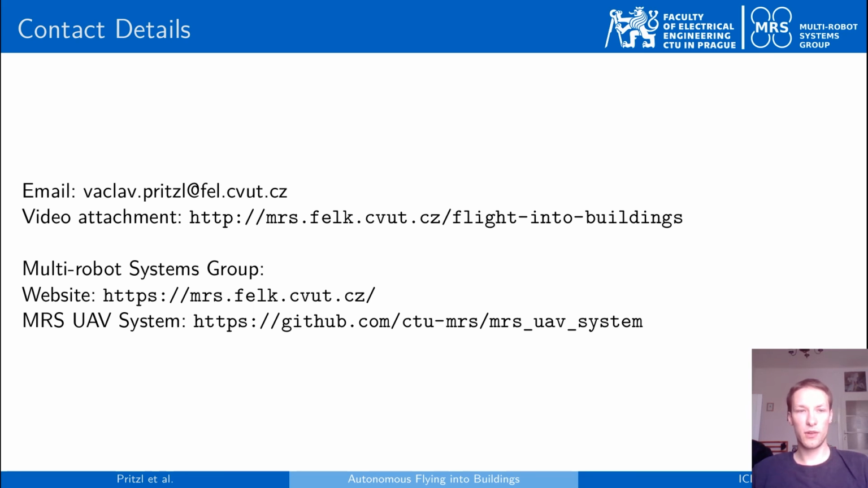You can also have a look at the video attachment to this paper, and you can also have a look at the open source system that we have used for developing this work and that has enabled us to actually evaluate this work in the real world.